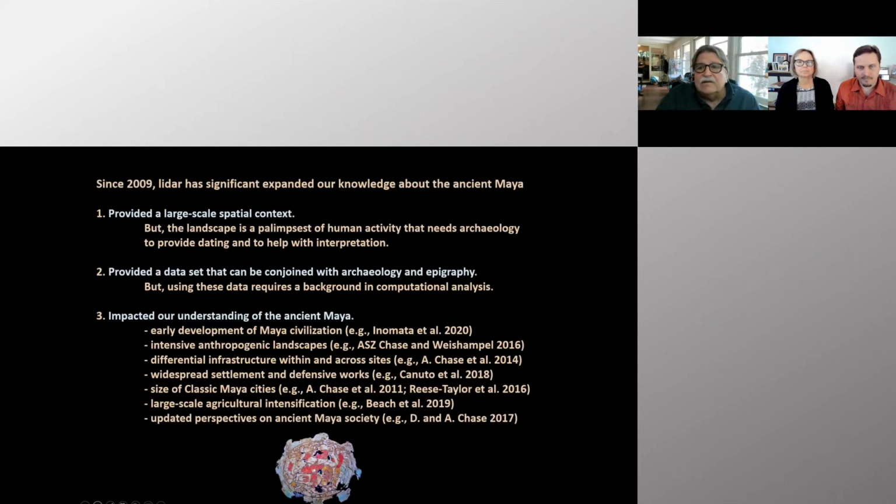Now, what LiDAR has successfully done for us in terms of Maya archaeology is it has provided a large-scale spatial context that we did not have before. And the LiDAR data can be joined with archaeology and epigraphy to make new interpretations. So how LiDAR has impacted us since 2009 is it's helped us look at the early development of Maya civilization.